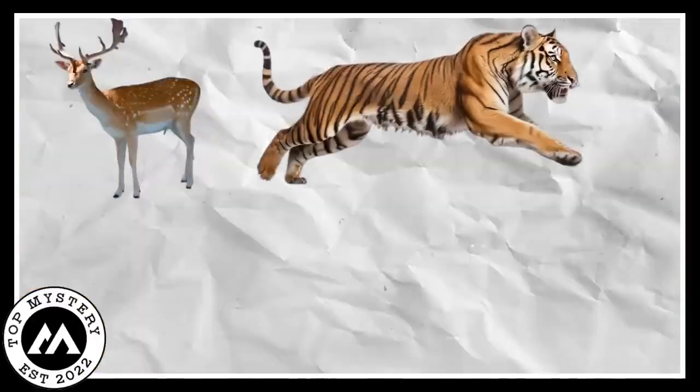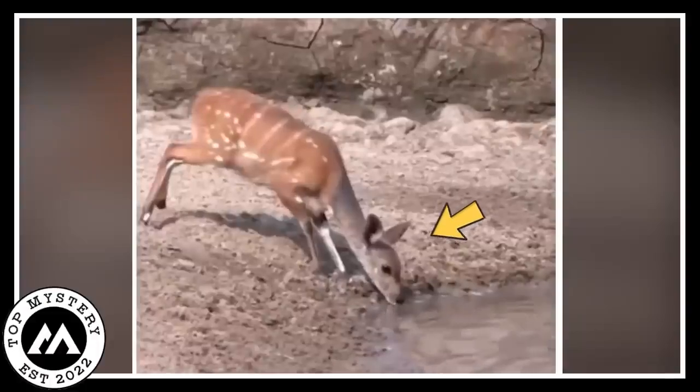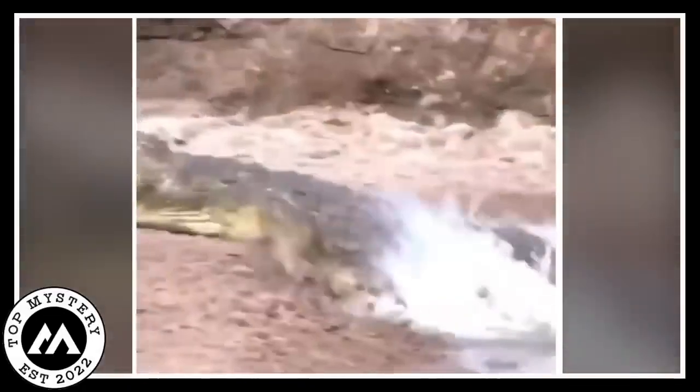Animals like deer, tigers, zebras, and even cats were featured. In one part, a deer was drinking from a calm river, but a sneaky crocodile was there underwater waiting patiently. Suddenly, it appeared and grabbed the deer, showing how nature can be cruel.